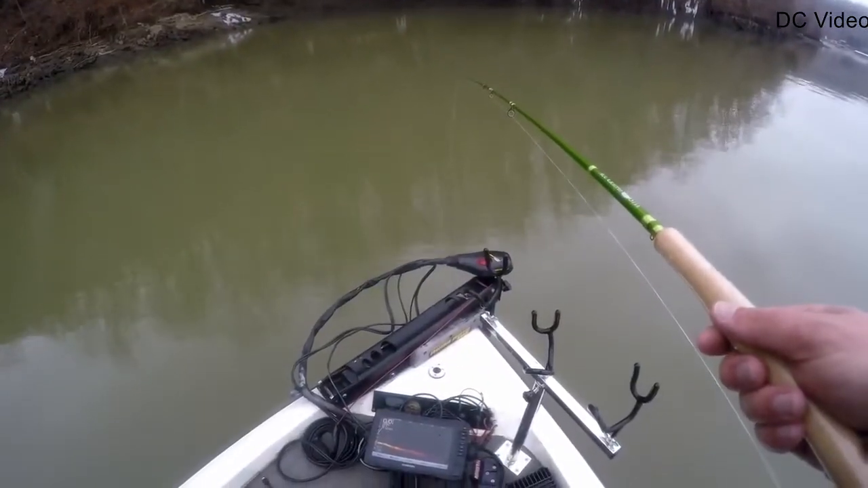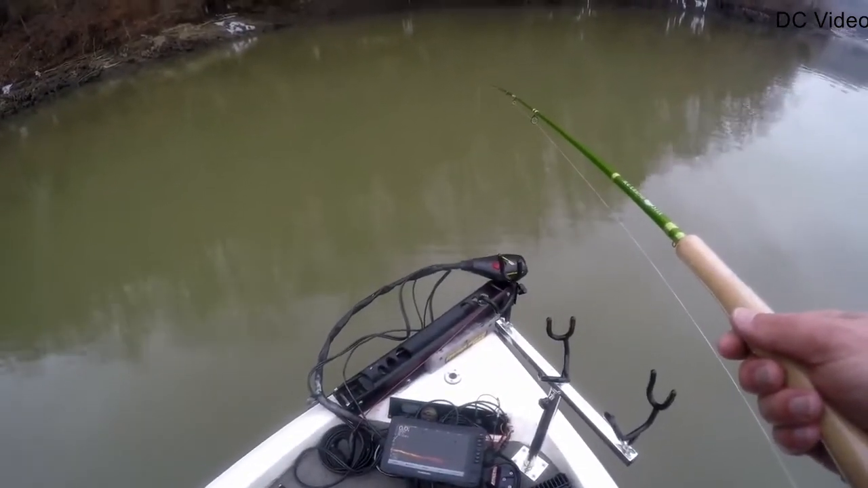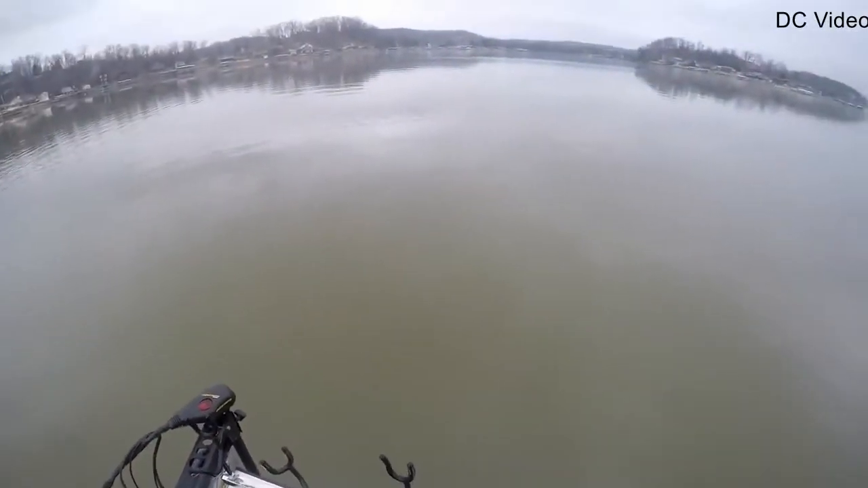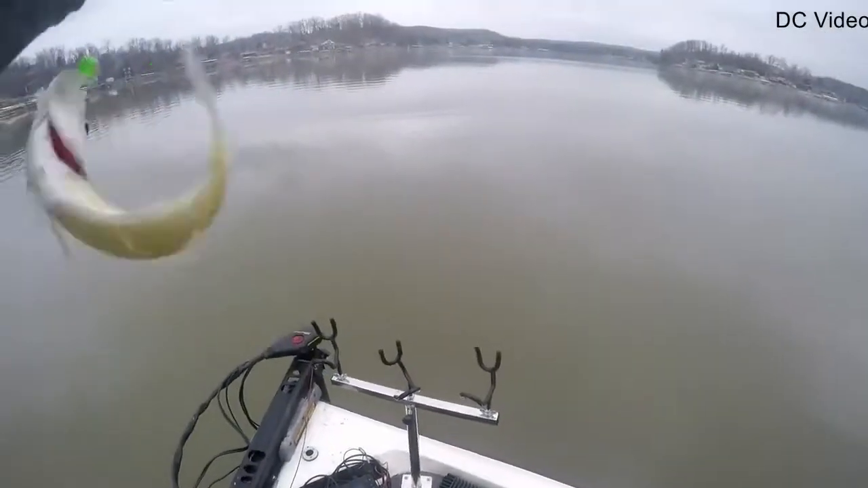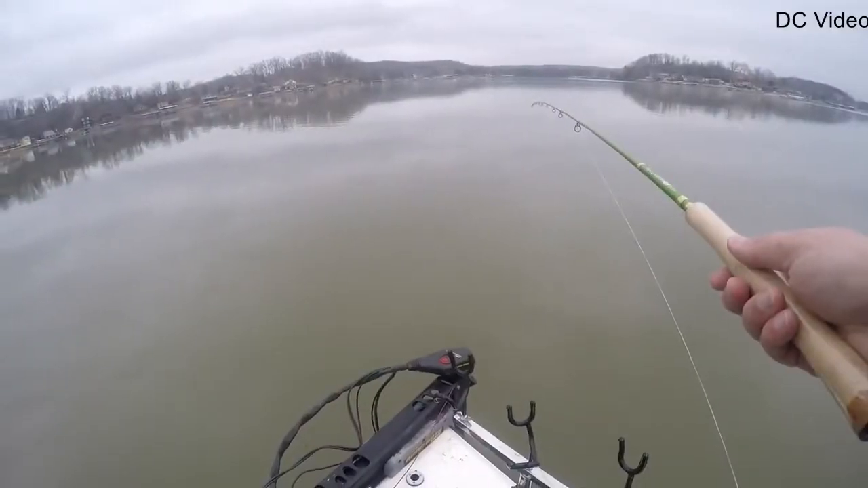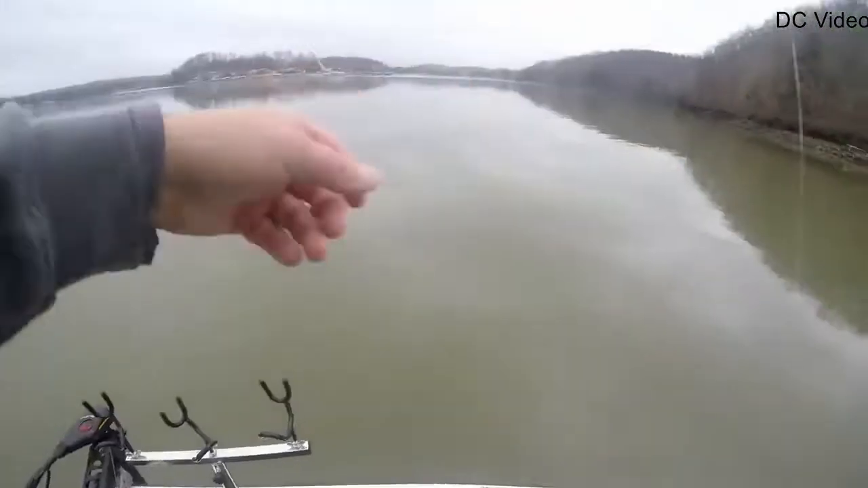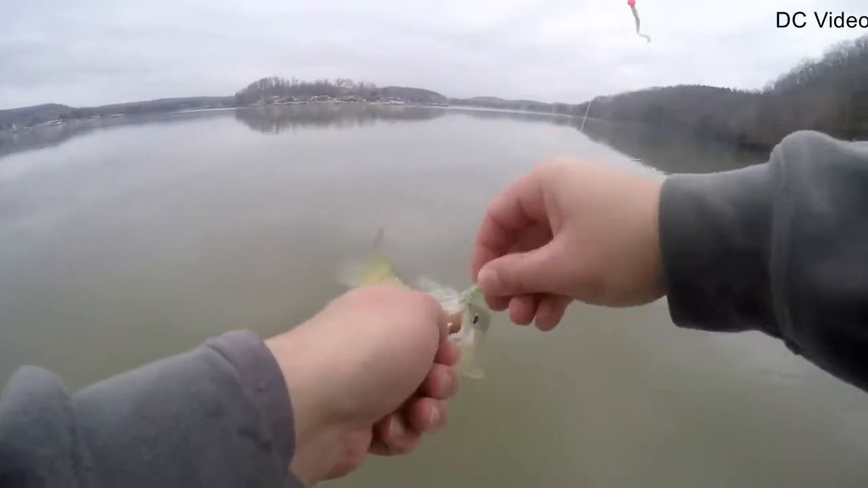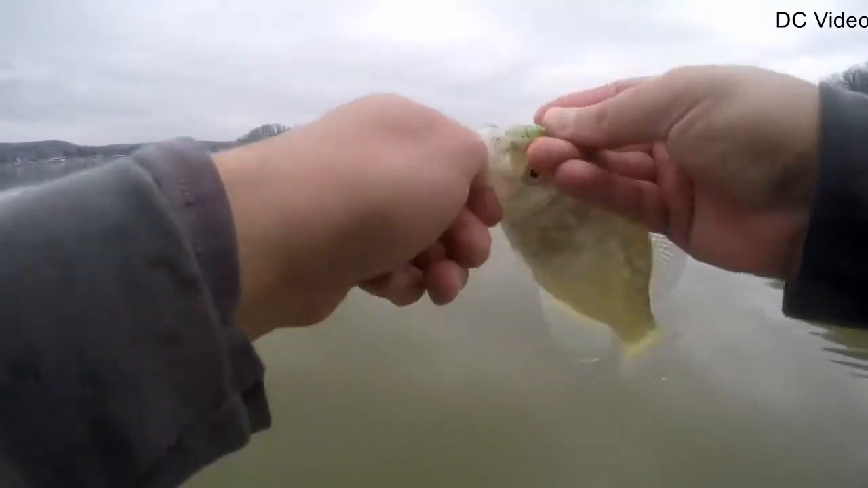Alright, I'm just going to troll around with the live scope here and see if we can pick a few off. There's one. I don't think they're big. Dang it. I was afraid of this. Tiny, tiny crappie. There's one. That's a little bit better. Still not what we're looking for. We're looking for those pounders. Looking for those pound fish.